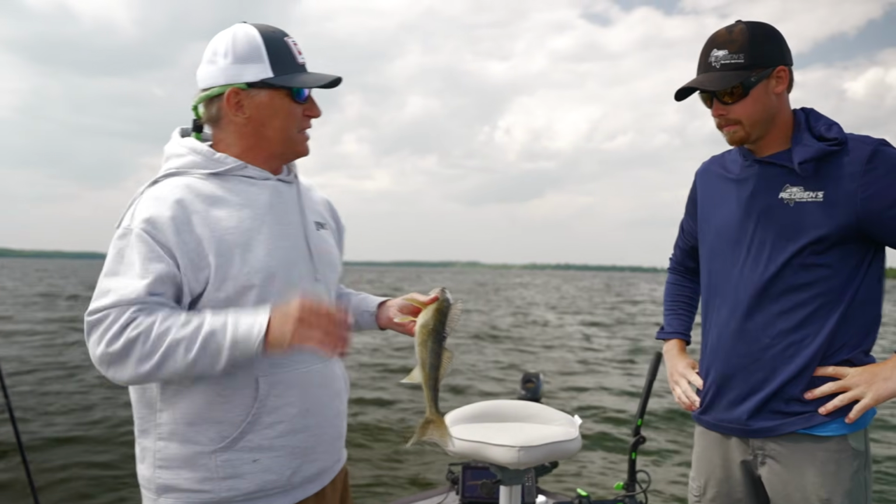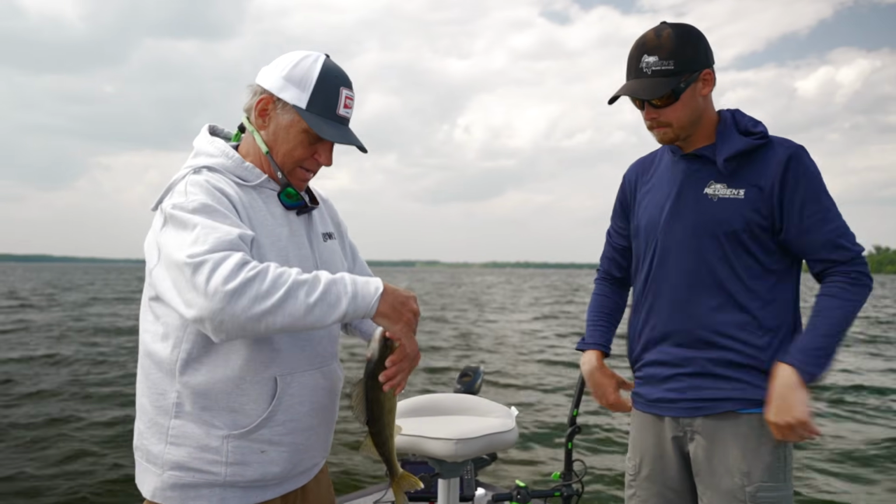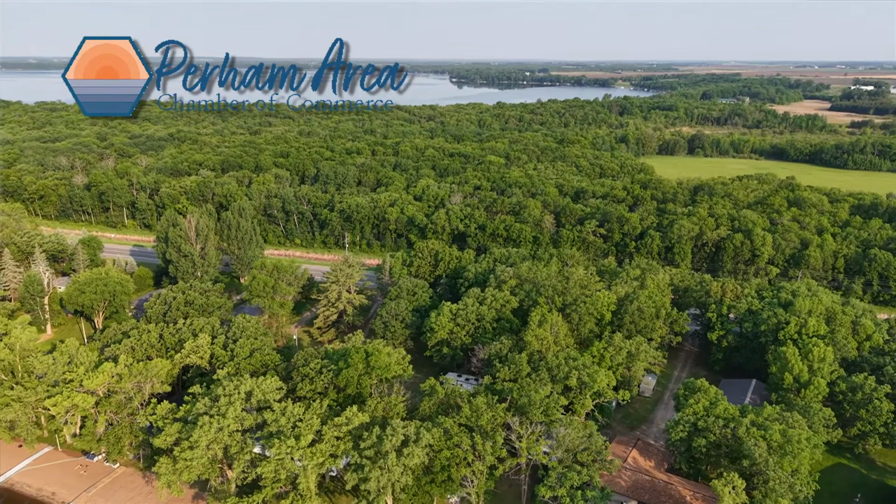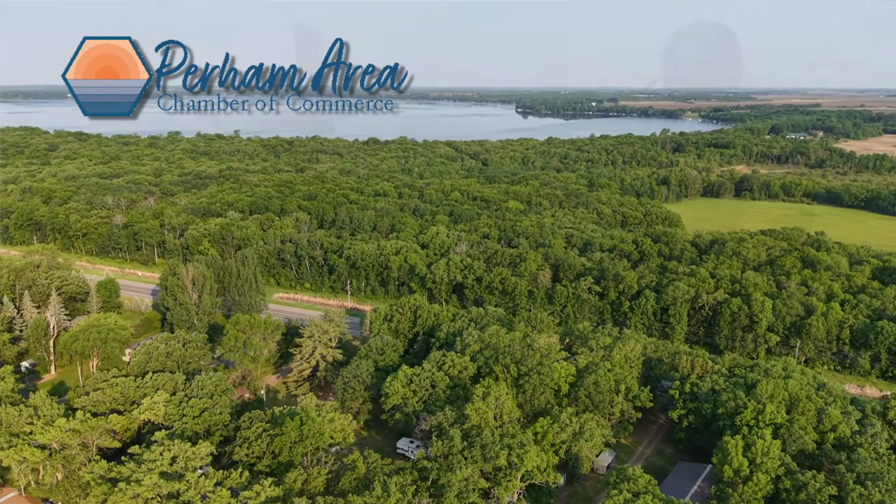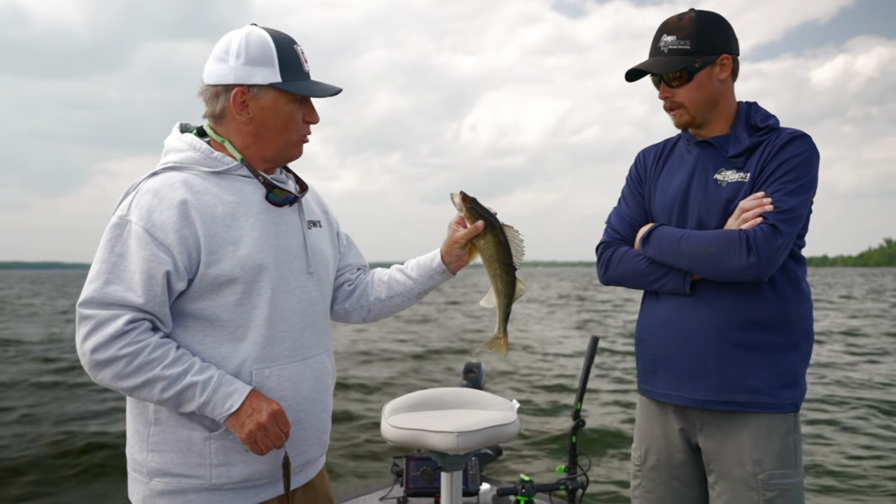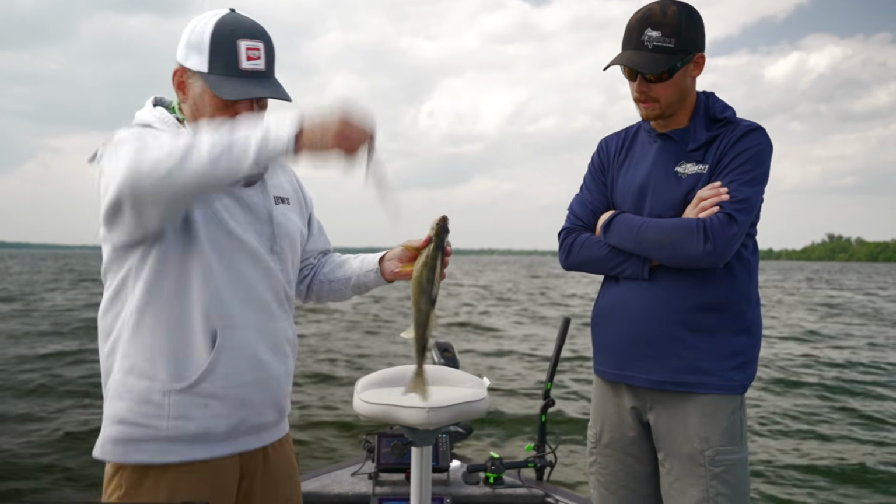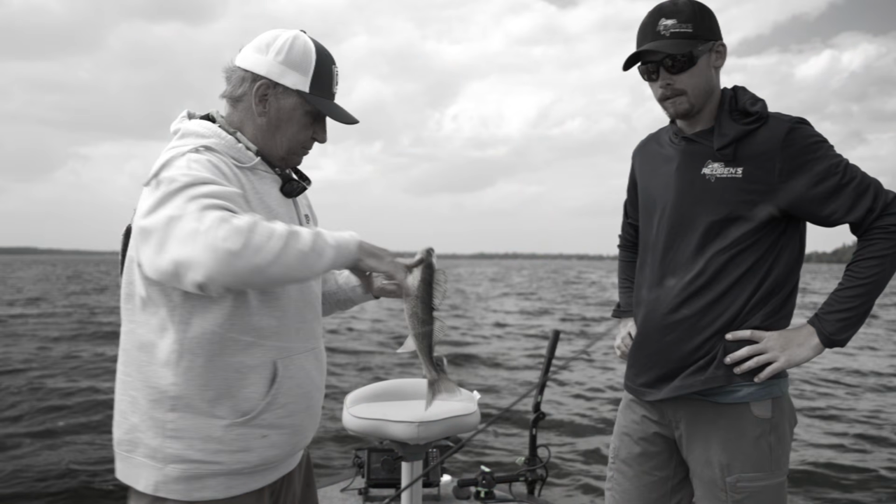So there's a protected slot on this lake, correct? Yep. And one of the things about the Perham area, you've got lots of lakes, tons. Lots of water, lots of fish, right? Never-ending opportunity. Exactly. And this would be one that if we were keeping, we're not, this would be a legal one, right? That'd be perfect. Yep, 18 inch and over, you've got to throw back. But yeah, that's probably a 16, 17, perfect if we were keeping. All right, let's get her back.